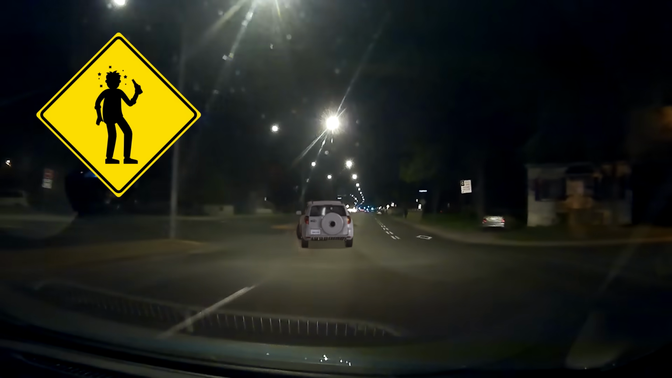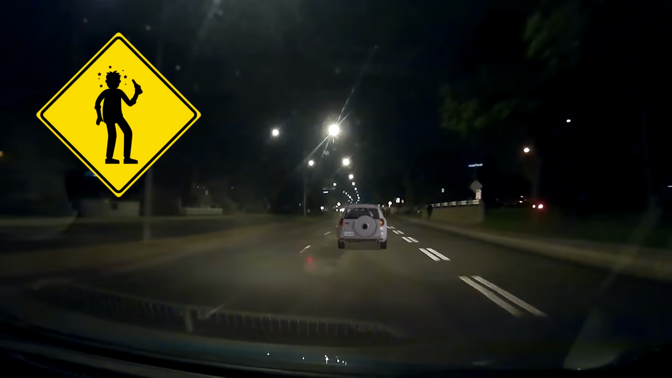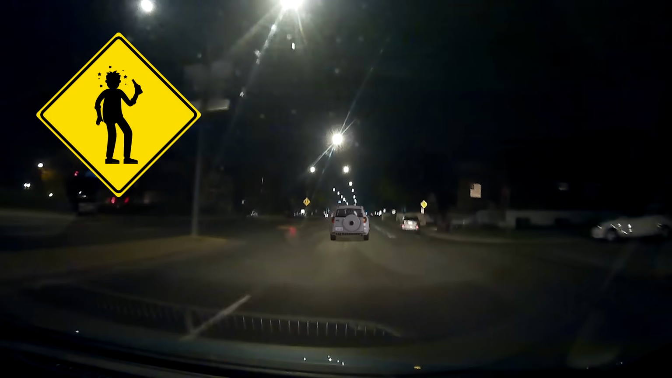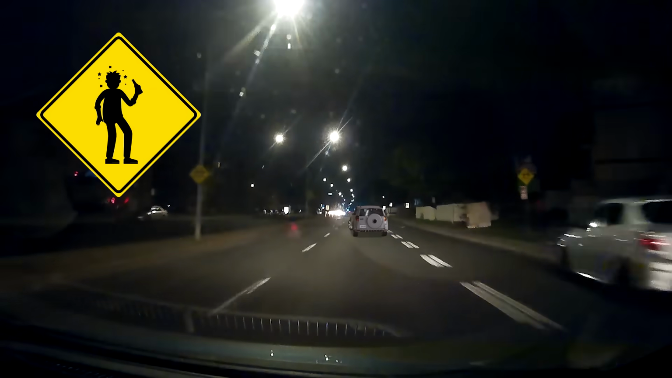Also, be aware of people driving under the influence because it's at night that you're most likely to encounter them. If you see someone driving erratically, try to keep your distance from them as much as possible. Be especially aware of that during weekends and holidays.